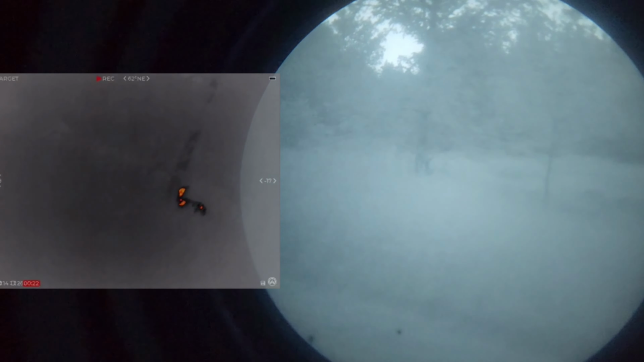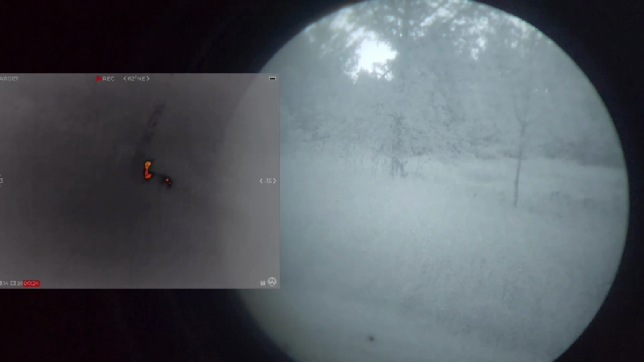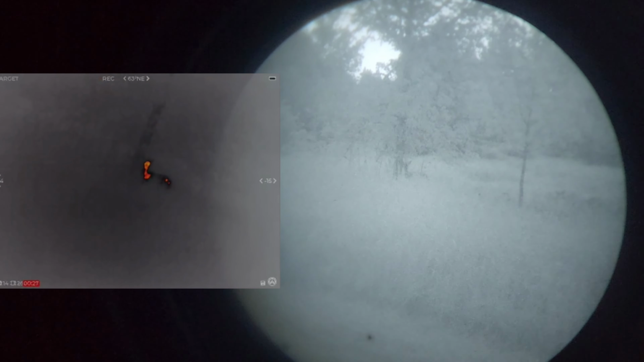You're going to start seeing little flakes of red in there, and it's not until you're really standing on top of them that you can really make out what it is you're looking at. This is at a distance of probably 25 yards or less, and you can finally make out the shape of the deer in both the PVS14 and the thermal.